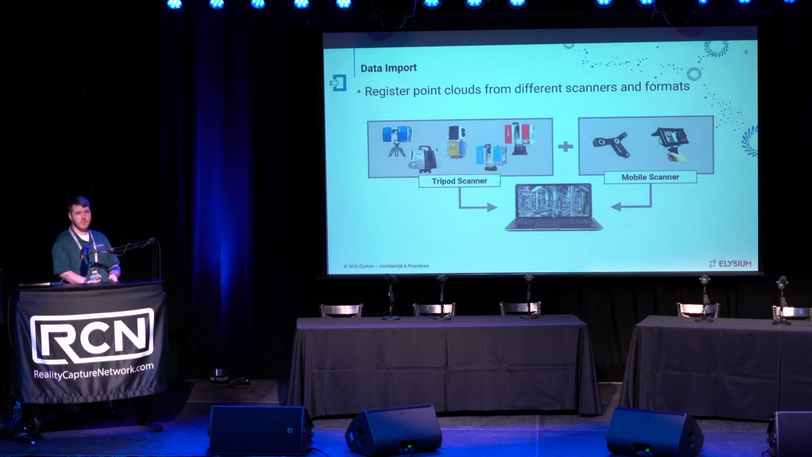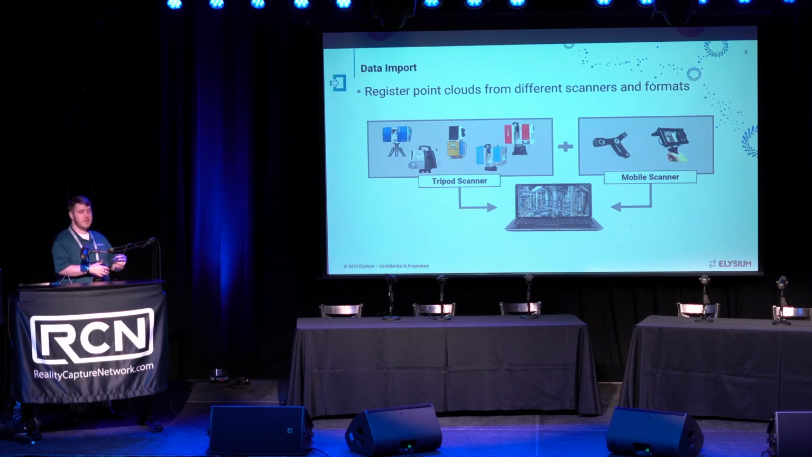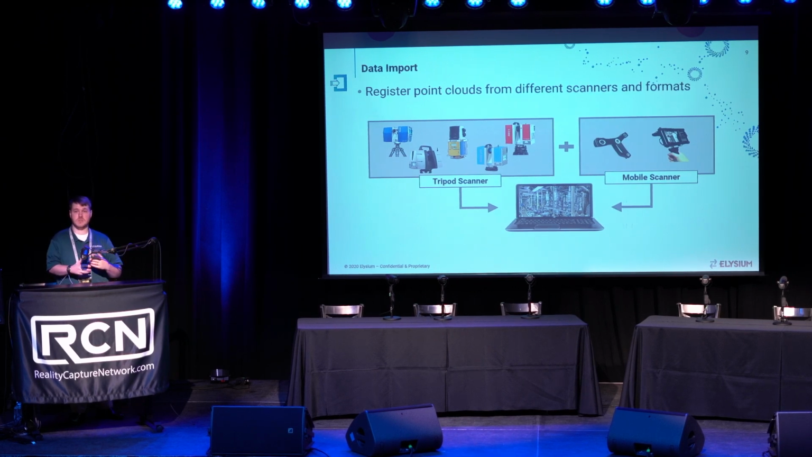So talking about data import, there's a lot of software solutions out there that, again, they specialize on a specific format of data. What we wanted to do is be able to be scanner-agnostic, be able to consume a variety of point cloud data from a variety of scanners on the market. So being able to take your tripod scanners, your mobile mapping systems, your handheld scanners, etc., bring them all into one solution. And not only that, but be able to support multitudes of formats in one project.